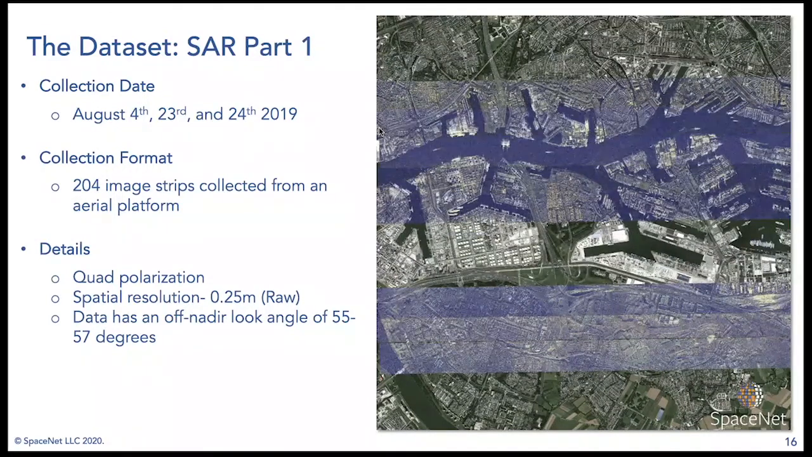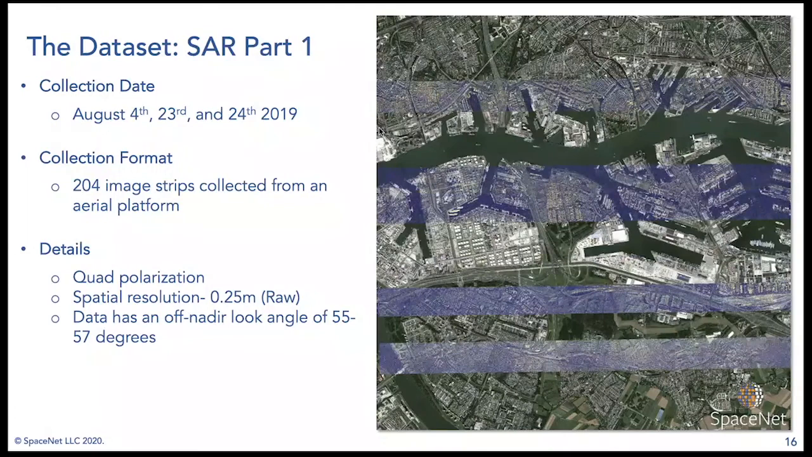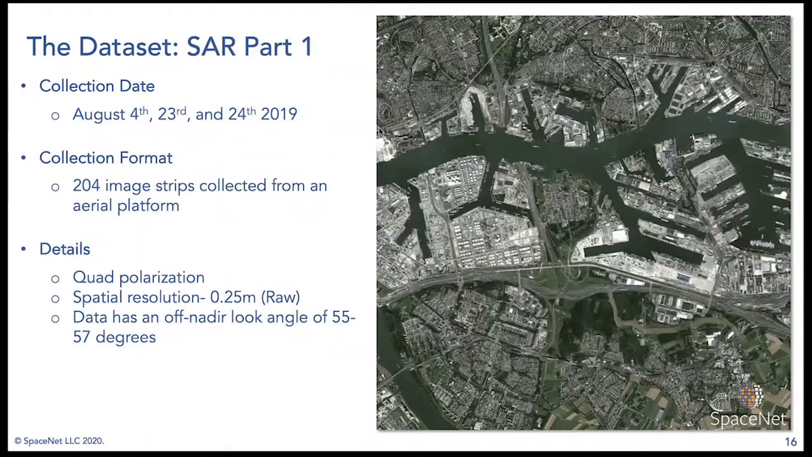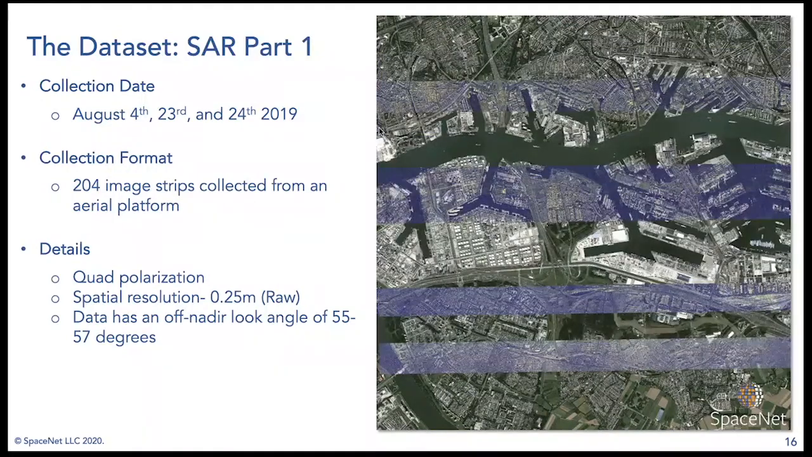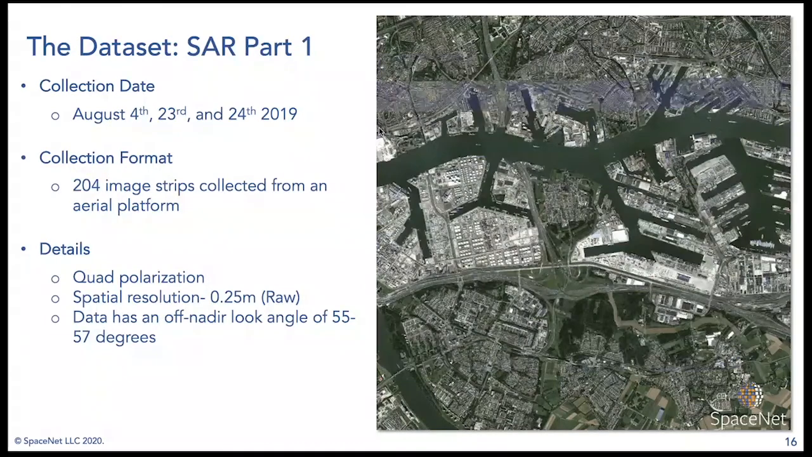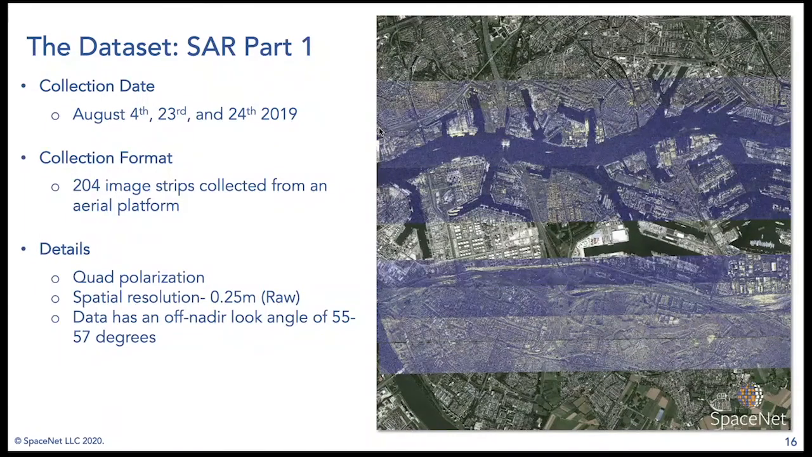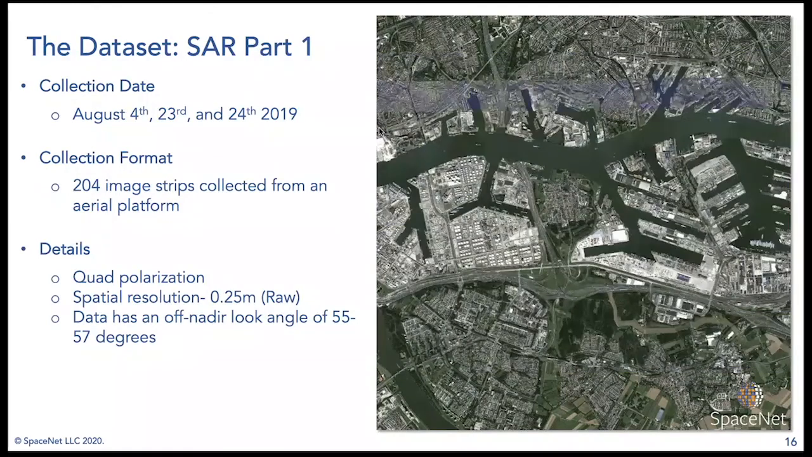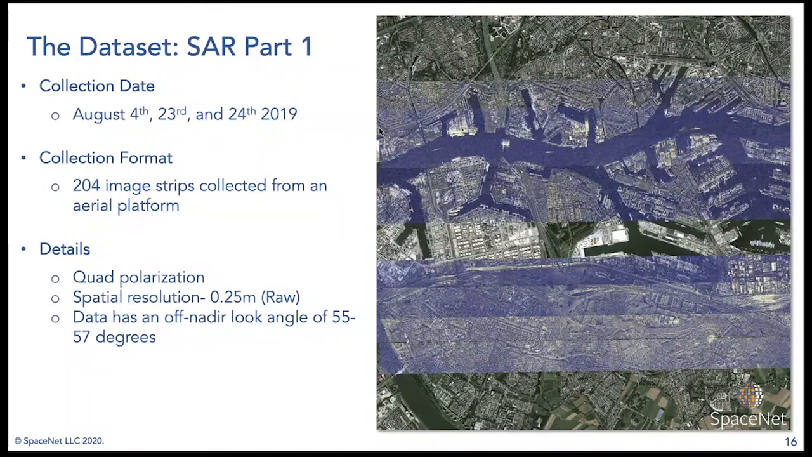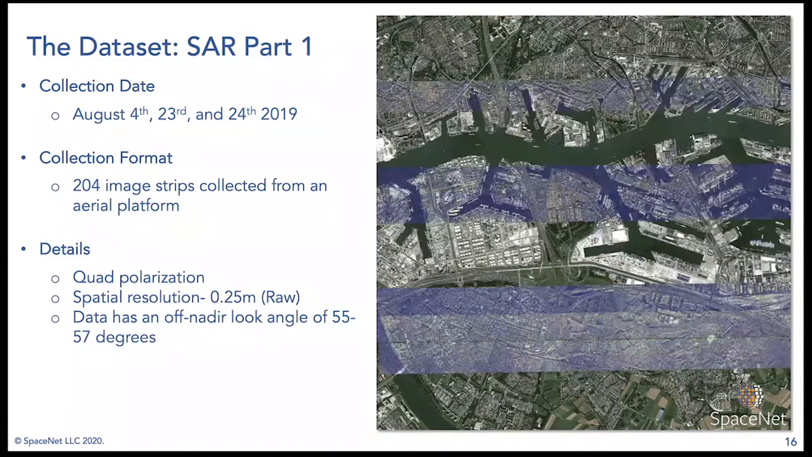So the details of this data set: it's quad polarized. For your SAR fanatics out there, that means we have all four polarizations, so that's the maximum you can have. Basically, this is how the wave is distributed from the sensor and returns, how it's spun and polarized. The spatial resolution here, the raw sense is 0.25 meters. We distribute the data at 0.5 meter after some pre-processing. The off-nadir look angle in this case is 55 to 57 degrees, which is pretty standard of SAR collects.